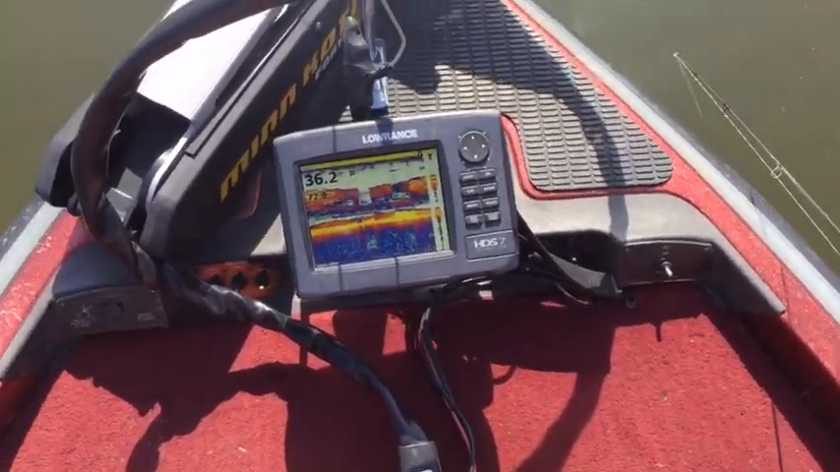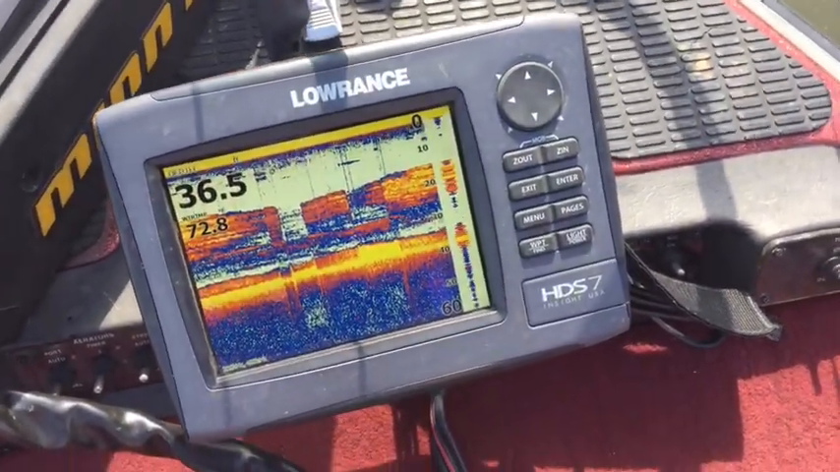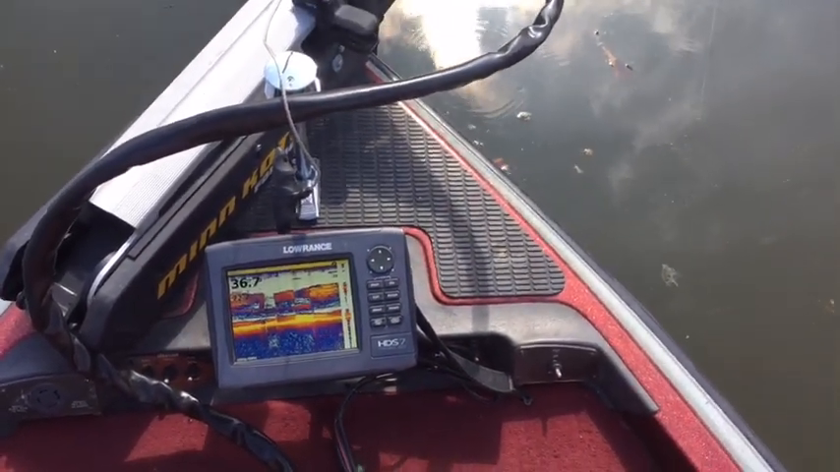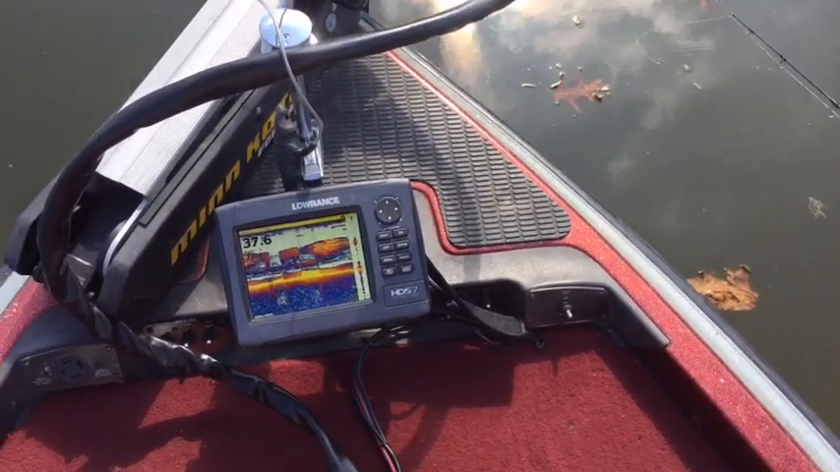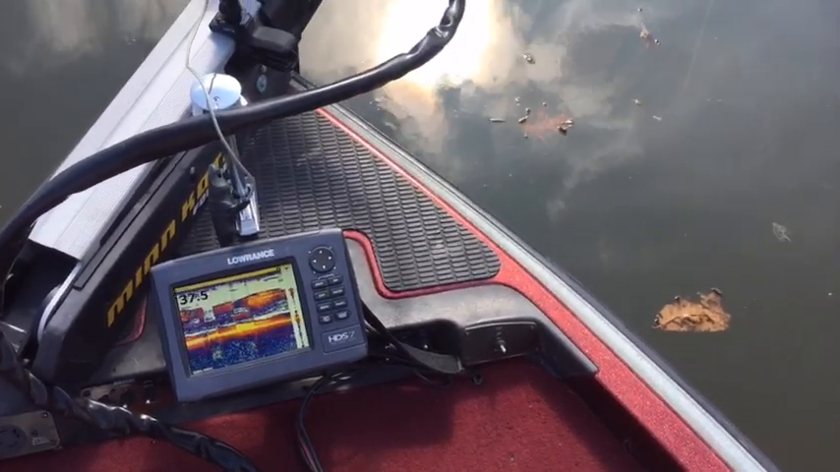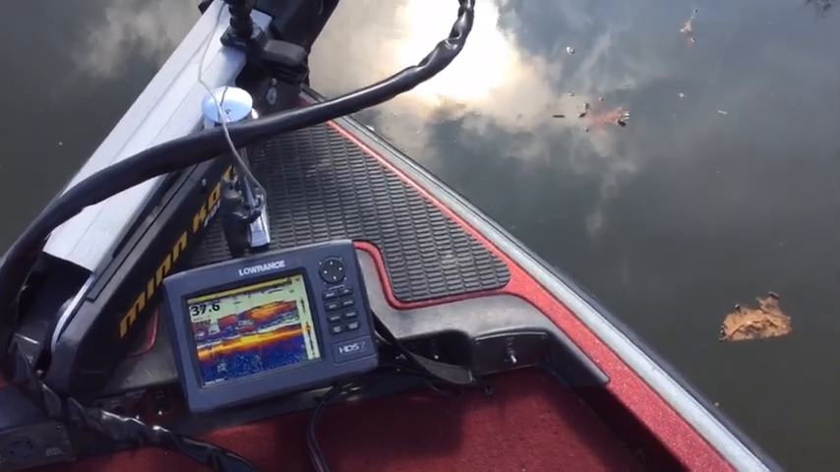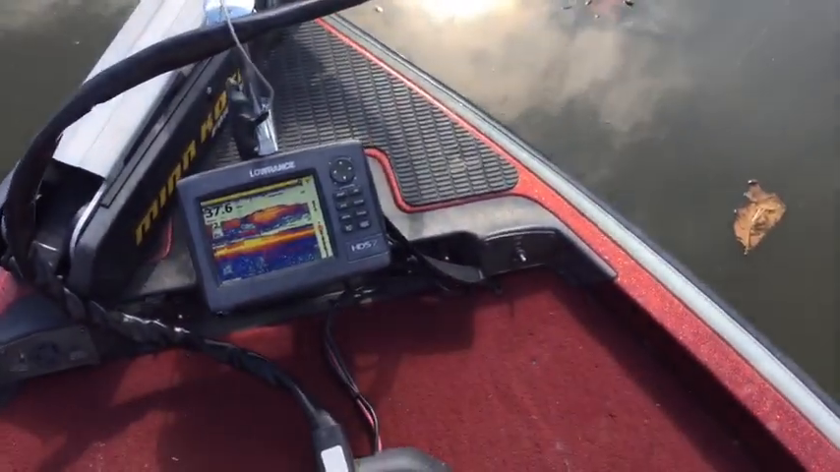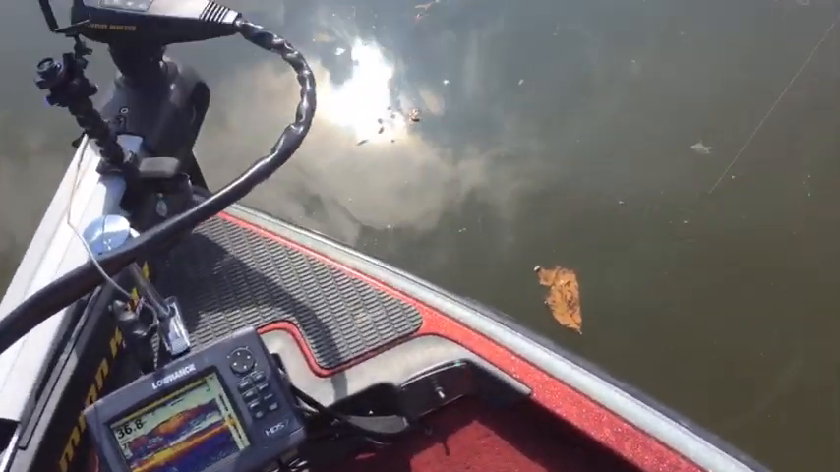There you can see the school. I'm coming up on it right there. As it gets brighter and brighter, the fish concentration is heavier and heavier. I'm holding my rod down with one hand. This is pretty tricky stuff, y'all. I just hope I'm at the right depth. Let's go back over that school. There he is right there.